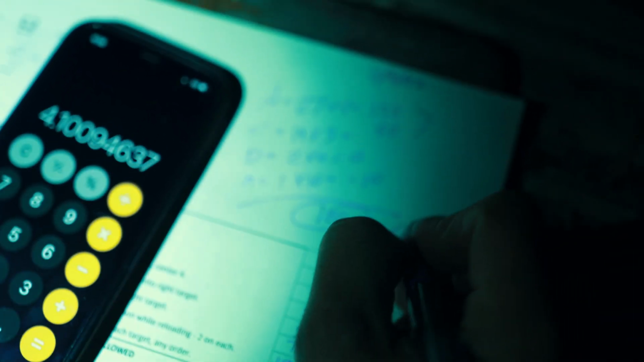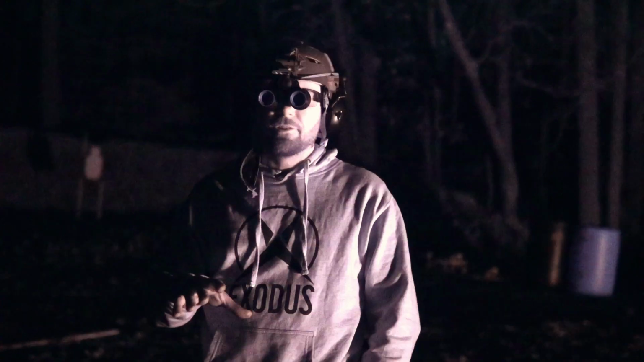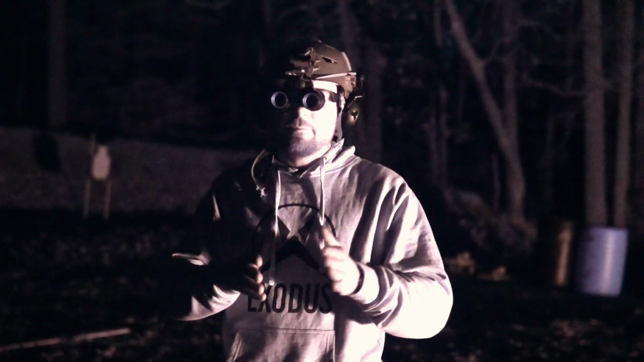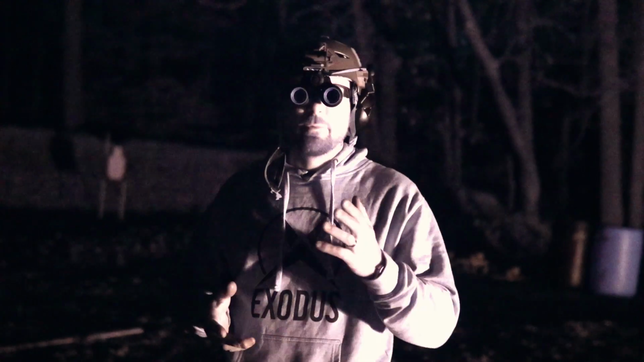So after calculating all the hits and the one miss and all my times and all that stuff, my hit factor was 4.10. I'm not unhappy with that hit factor. I find that consistently when I run this cold, I end up getting between a 4 to a 5 hit factor. I think with the carbine course of fire, I actually did a little bit worse, which was somewhat surprising to me.